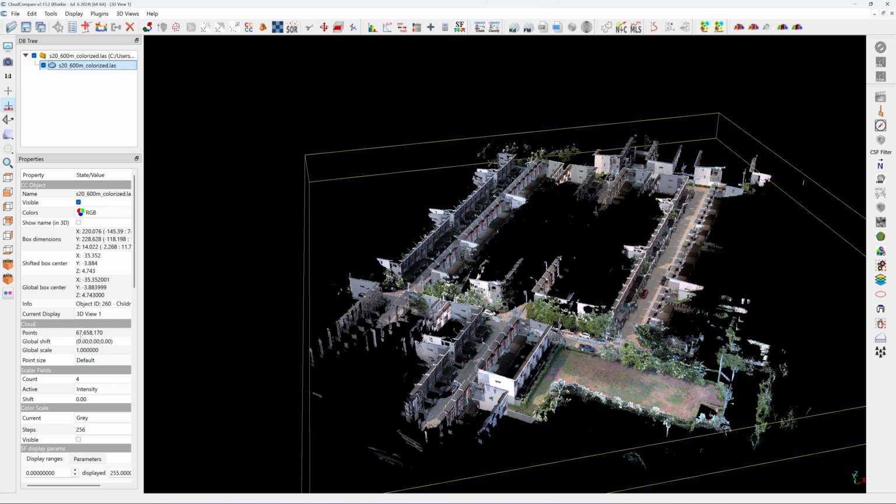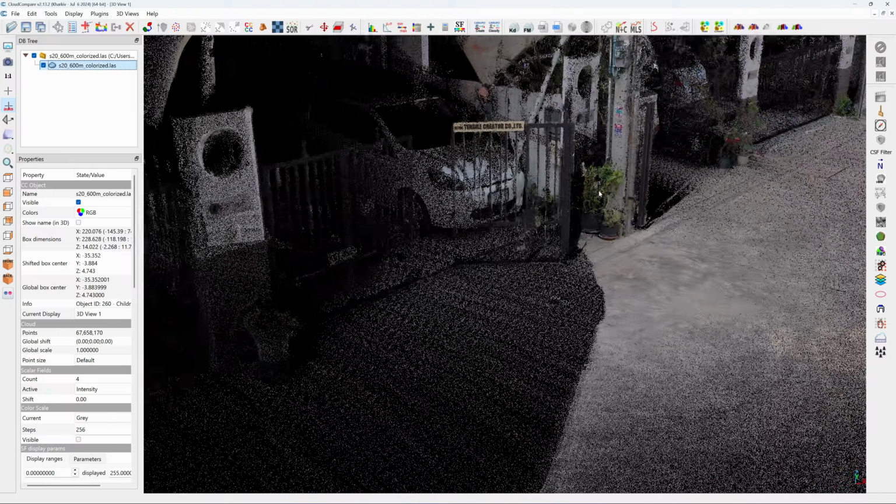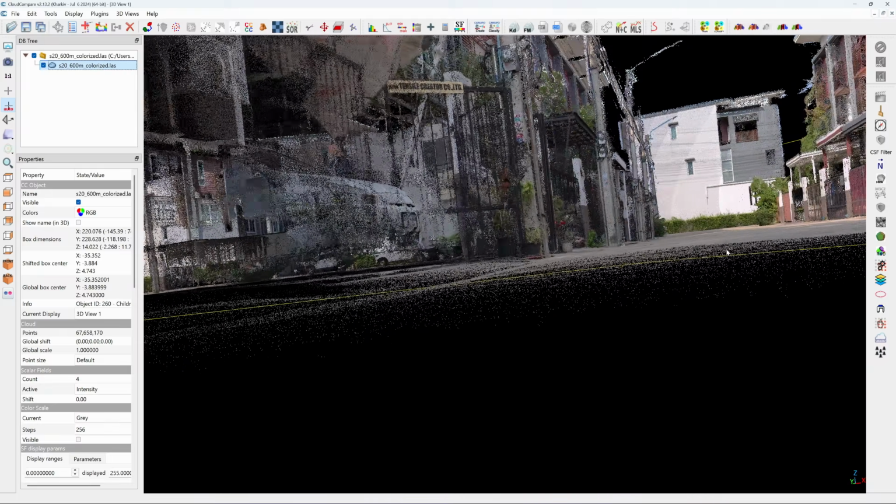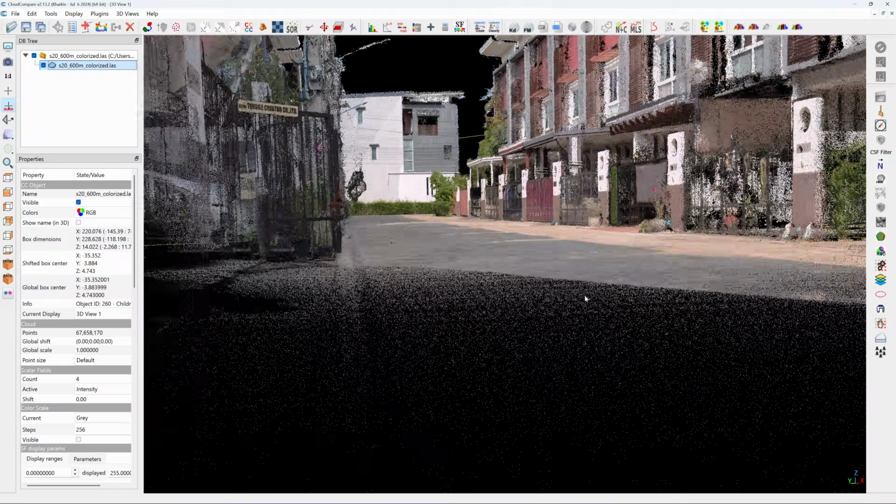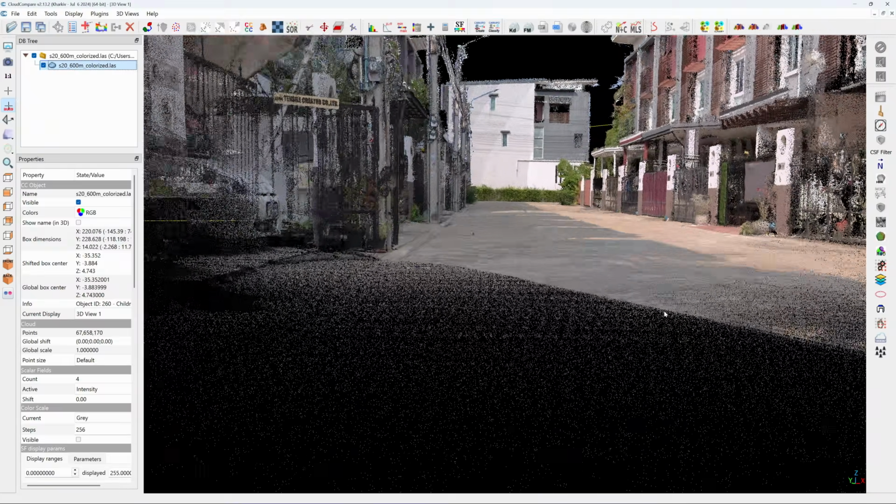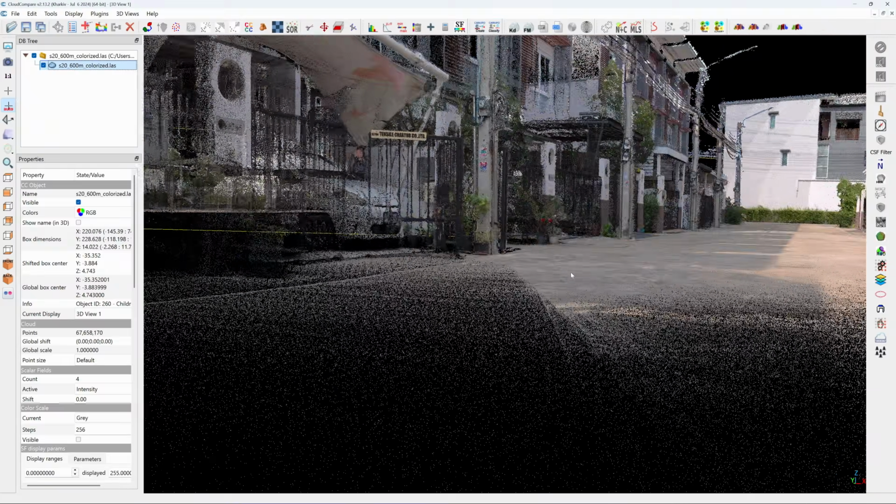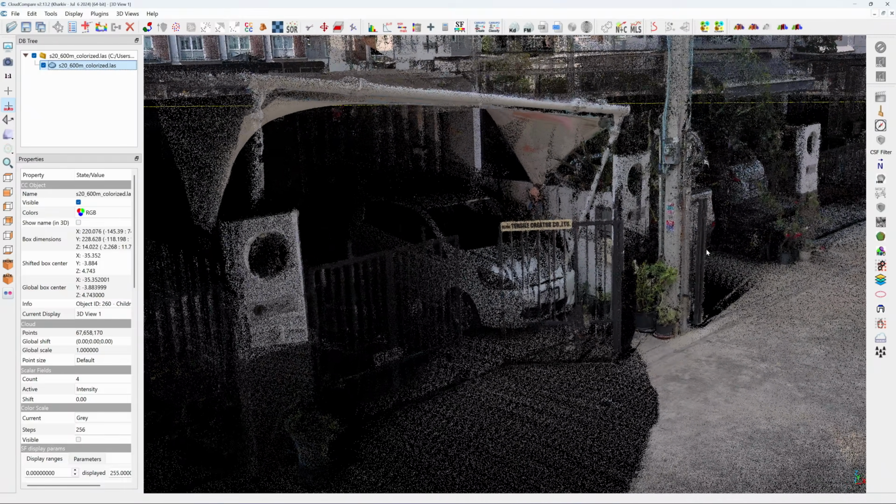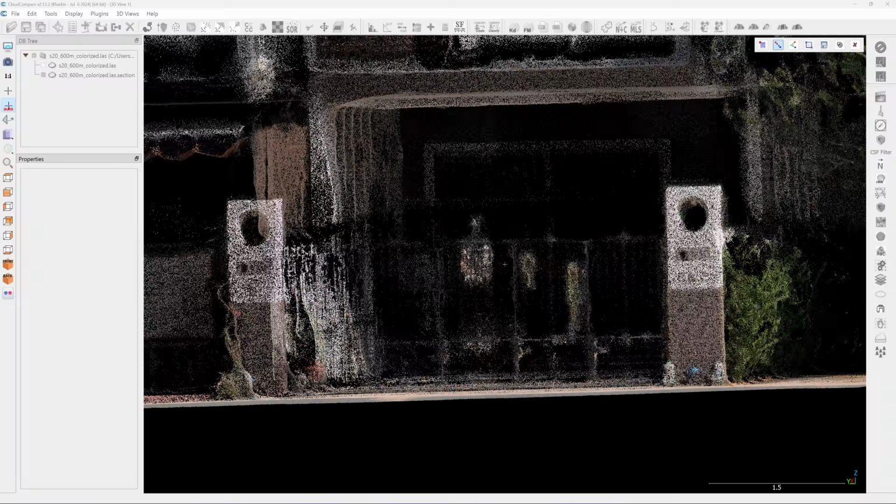And here is the scanning result from the SHARE S20. Looking at the start and end points, the SLAM algorithm successfully remapped the data. There is no visible gap and no ghosting. I will capture a snapshot of this view for comparison. Now let's check the accuracy.